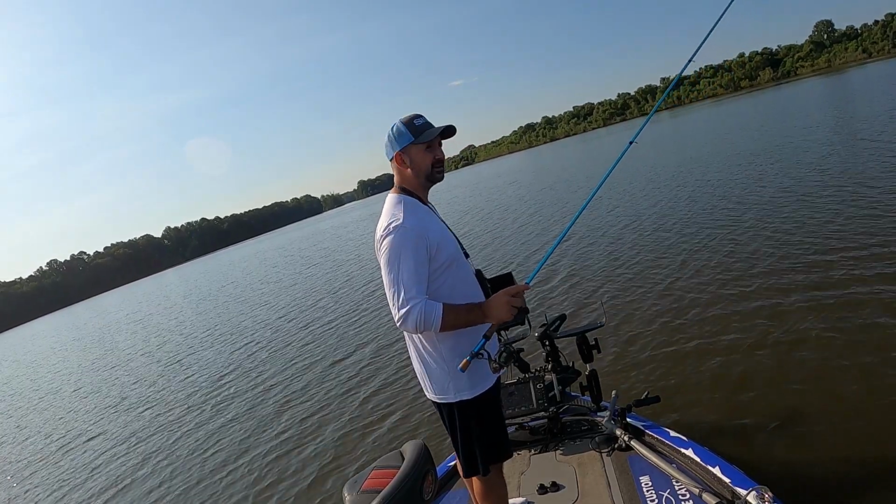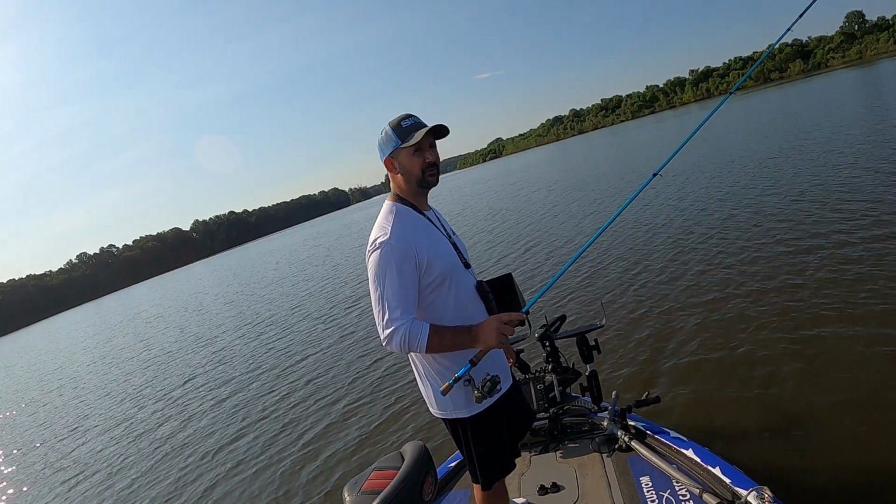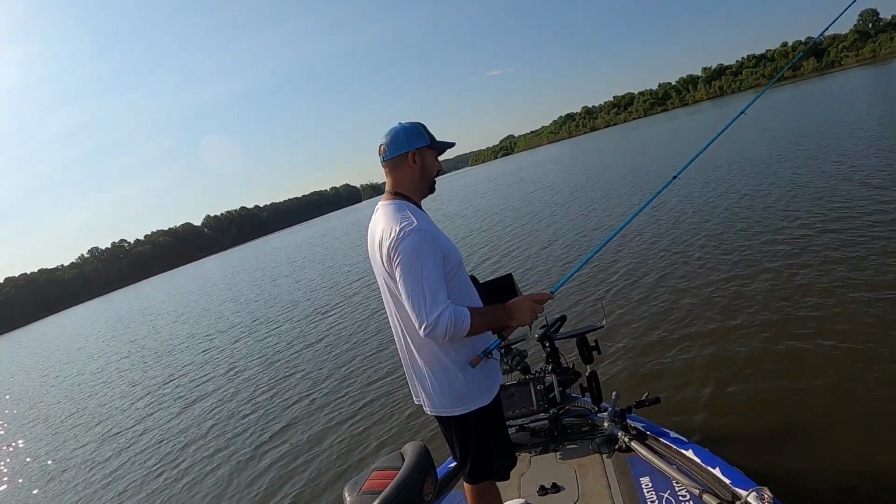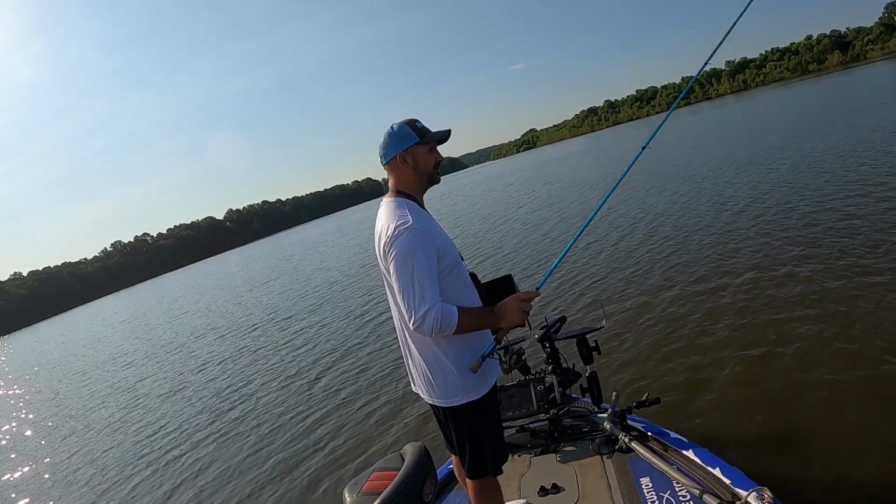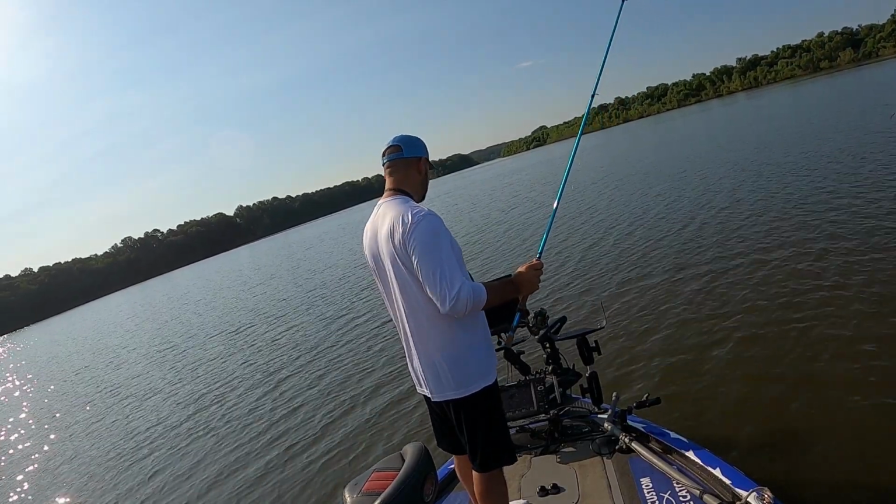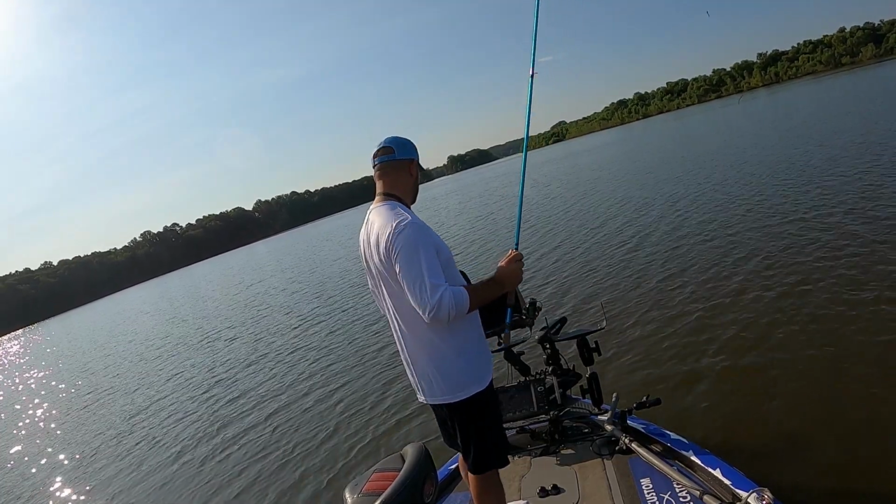I will say this about the LiveScope LVS34, I think it helps you pick stuff out a lot better in this shallow water. I'm impressed with it so far. I'm not regretting that purchase at all. It's nice. It is an improvement.